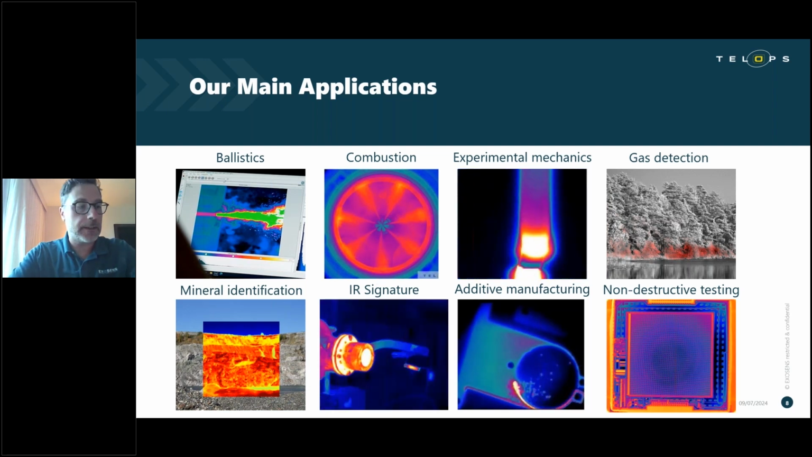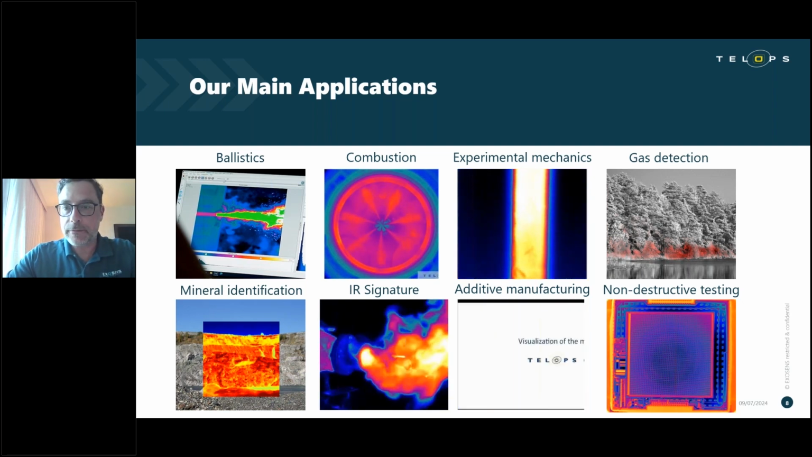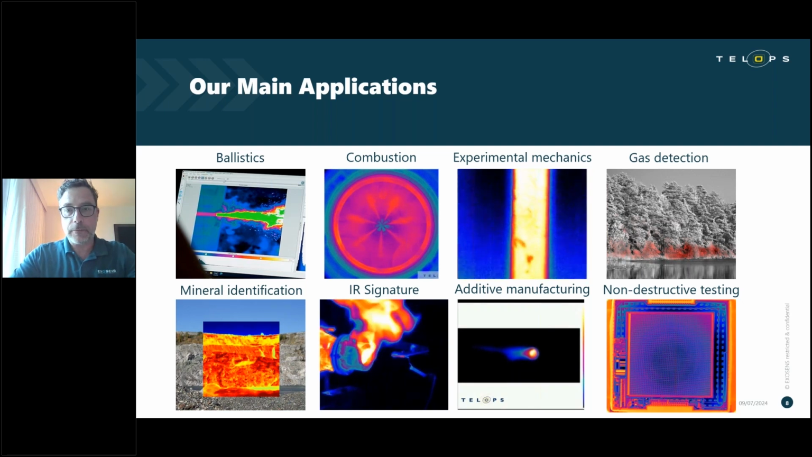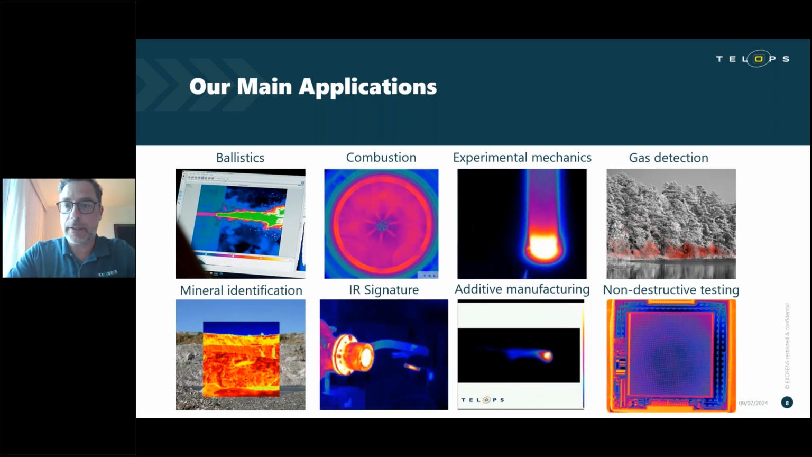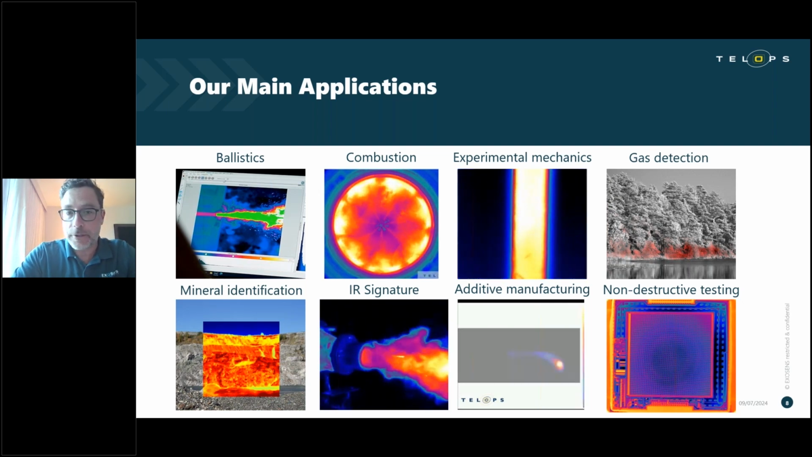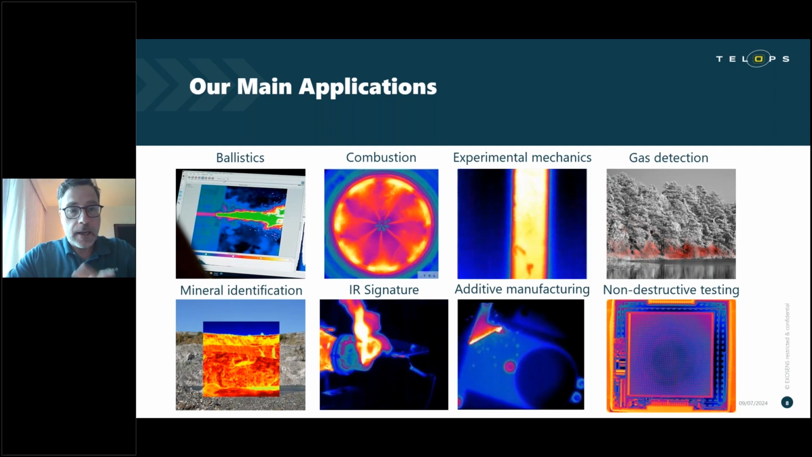Being able to detect and measure gaseous components in all kinds of situations is a great advantage, both from the military point of view and also from the environmental and oil and gas industry, where they're trying to reduce their overall emissions, greenhouse gas emissions, let's say.